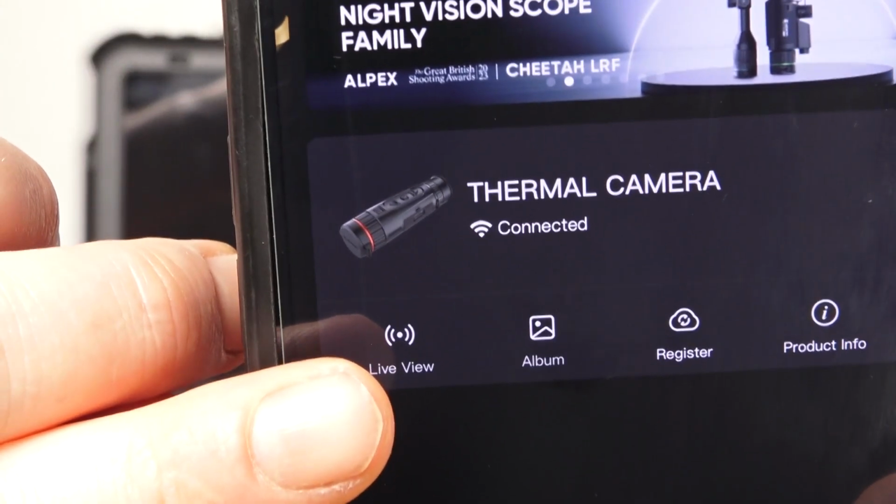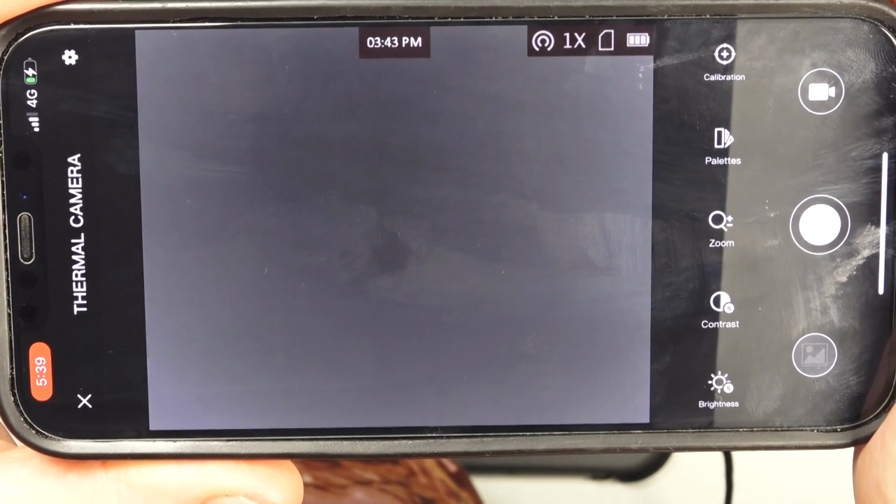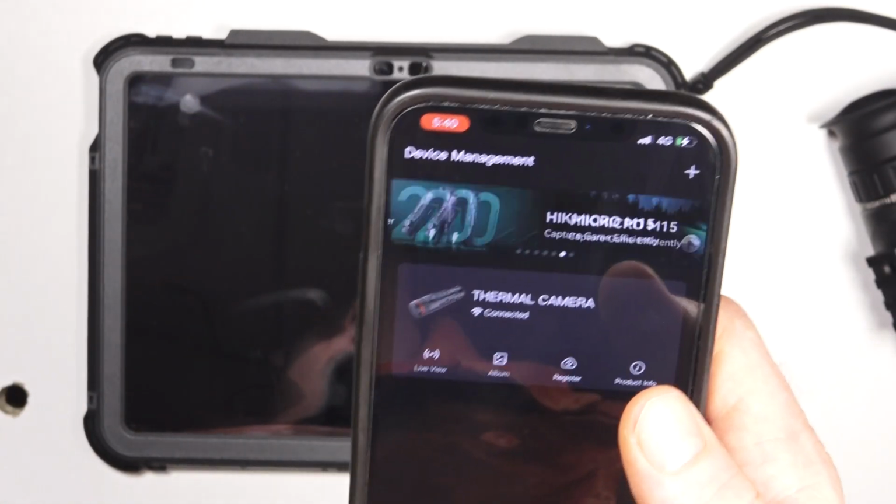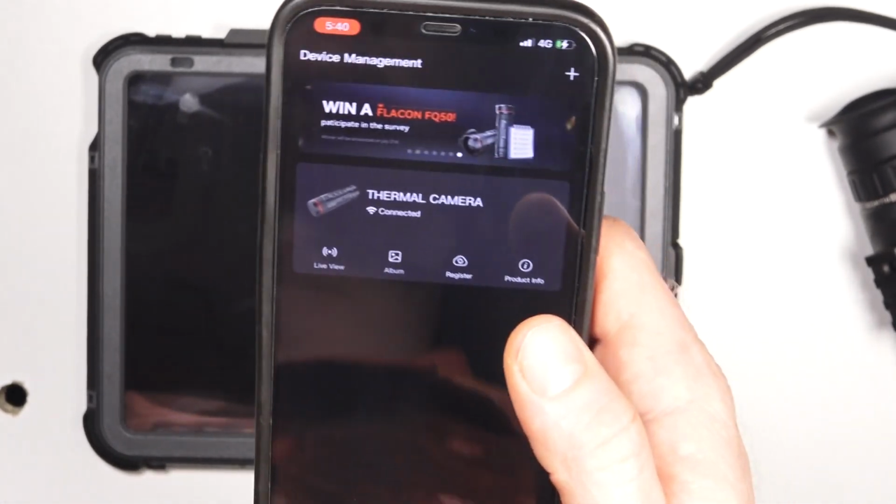So our live view has popped up. So now we can start using the app. It's connected up. So that's basically how it works. So you either want to turn mobile data off completely or just turn mobile data off for the Hikmicro site app to solve this problem.